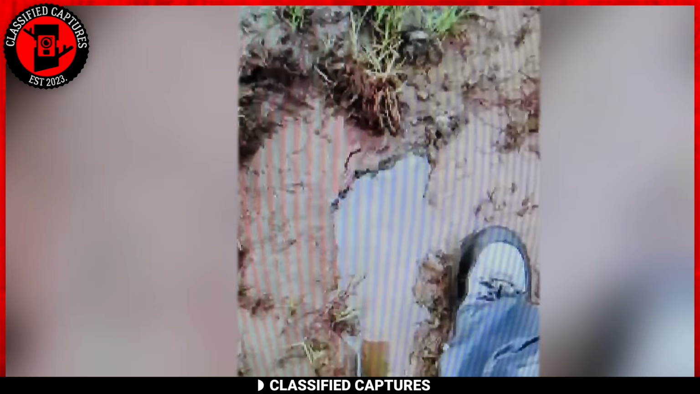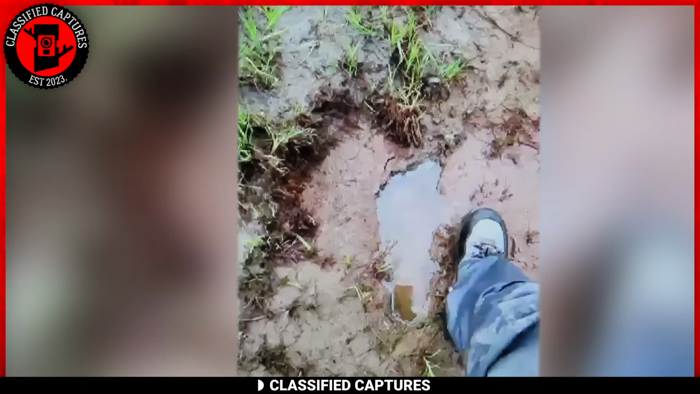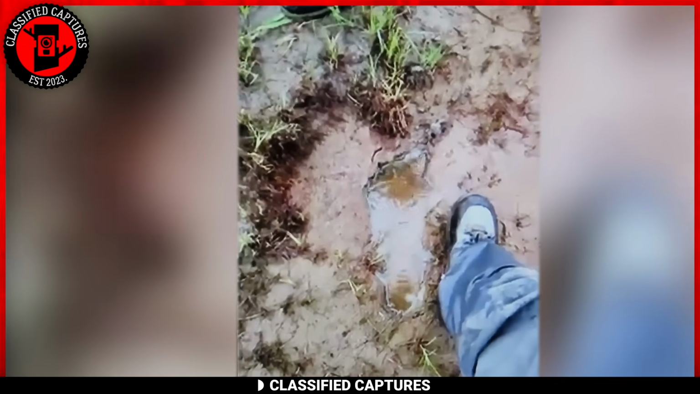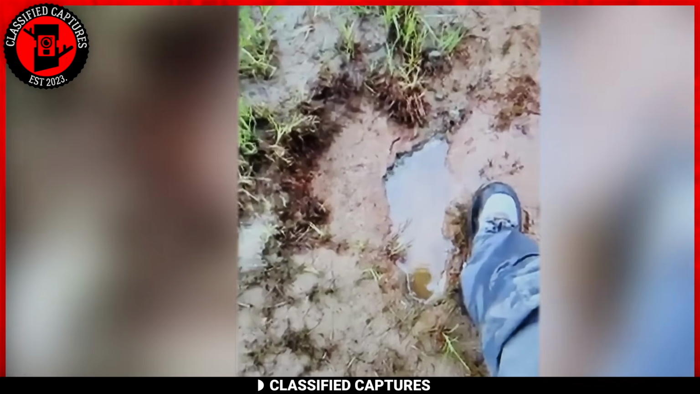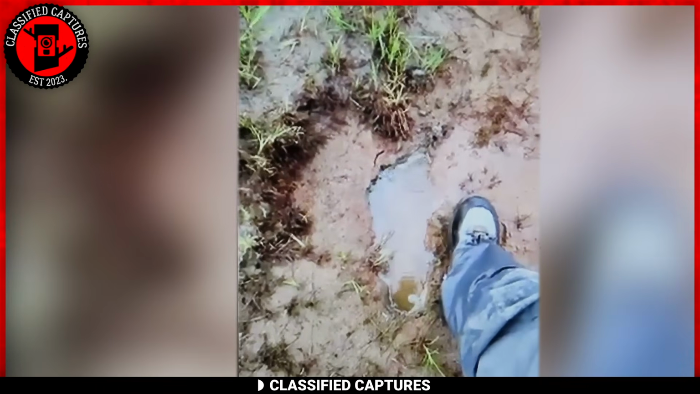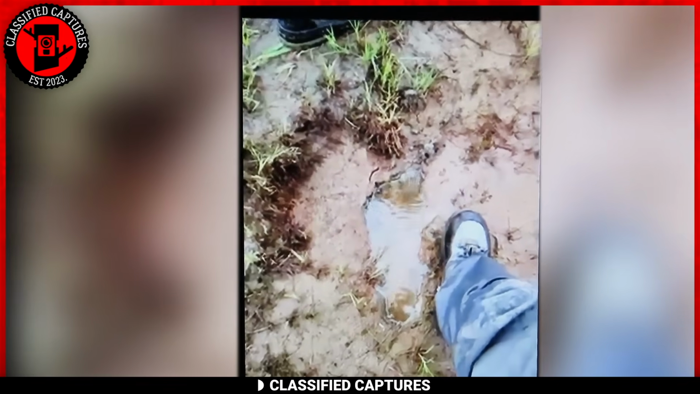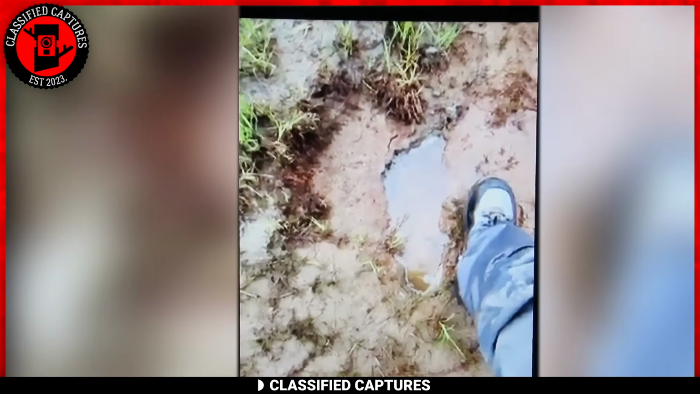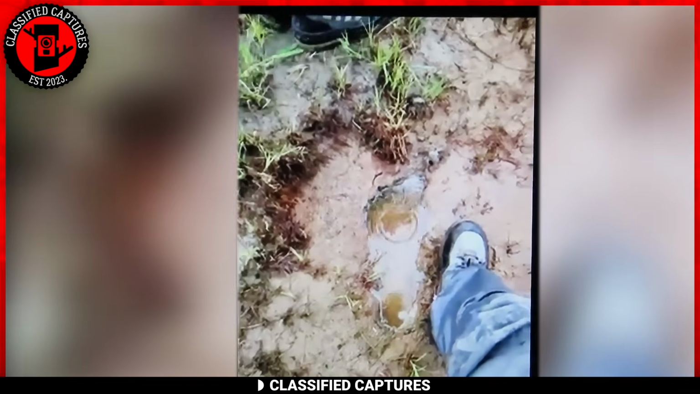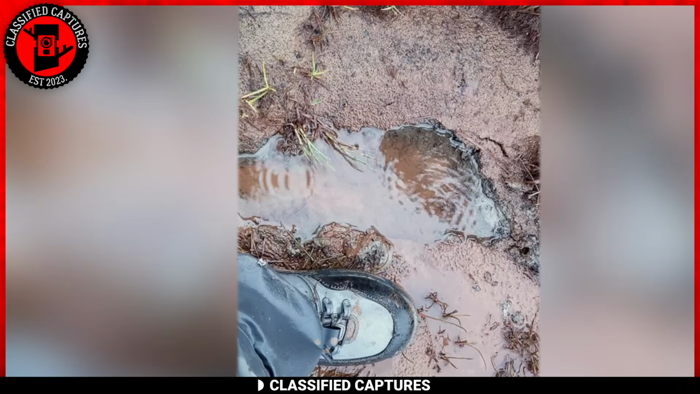This next footage features a fisherman who came across Bigfoot tracks on the wet ground by a river. The tracks were bigger than his size 10 feet. In addition, the tracks were also very deep, indicating that whatever made them was very heavy. Now, here's where it gets interesting. The fisherman insists that these tracks belong to a junior Bigfoot. Yeah, you heard it right, a young one. According to him, he's seen these tracks around the area before and is convinced that there's a whole Bigfoot family living it up in those woods.